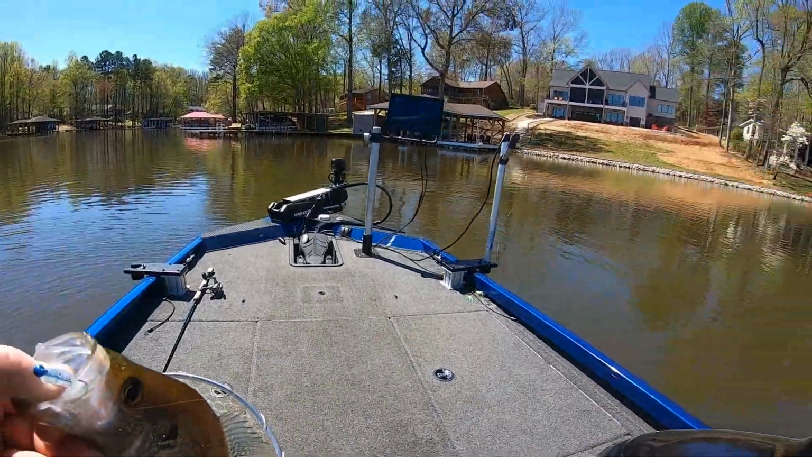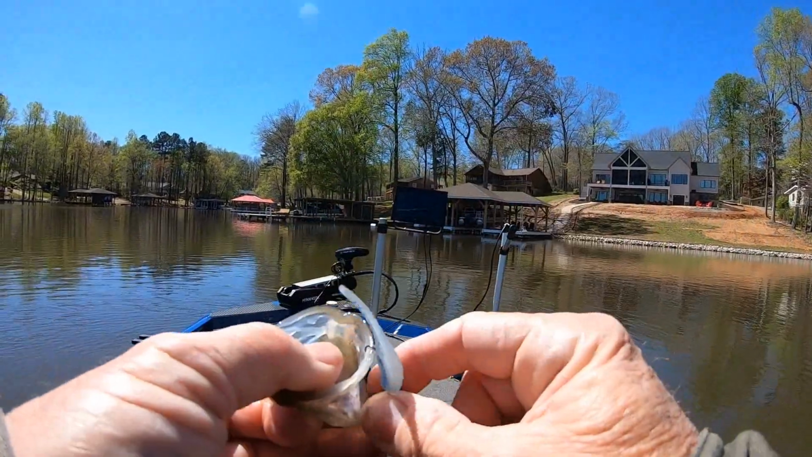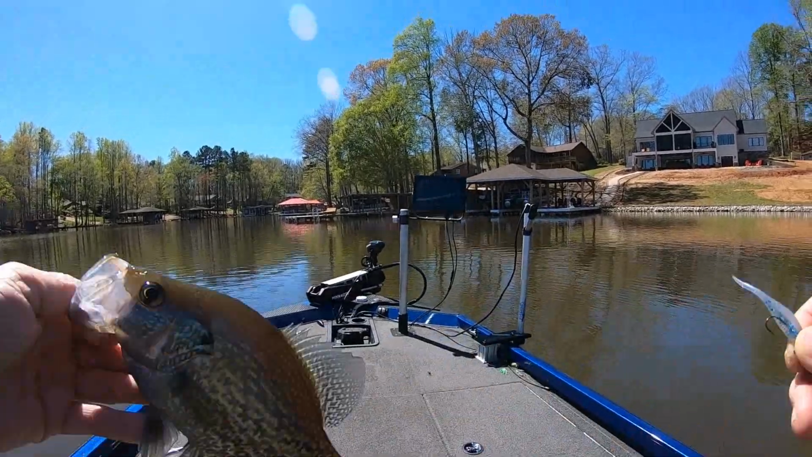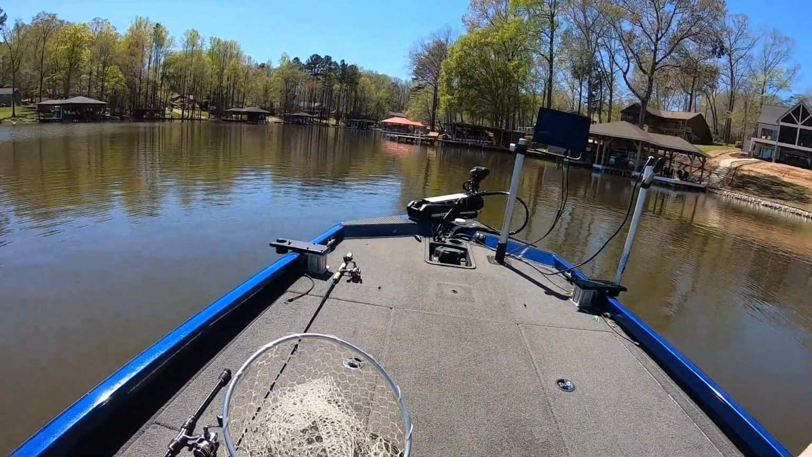Yesterday it warmed up and it was super windy. We had winds up to 25 miles an hour. I know guys, it went clean across the United States, didn't it? Arkansas, some of y'all guys got it bad. Sorry to hear that. All right, there you go. That's a nice fish. Bam.